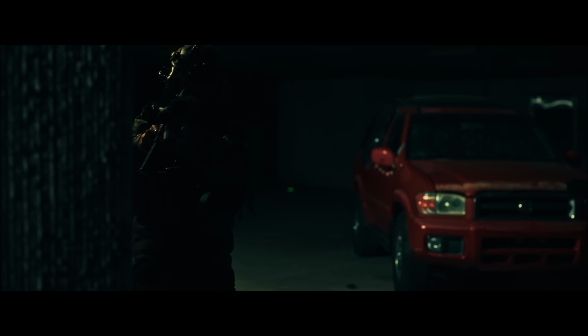On the other hand, the upside to that thermal is that we spotted them further away than they were able to see us. Some of them did have night vision. So because we had that extra heads up, we had distance, we were able to maneuver.